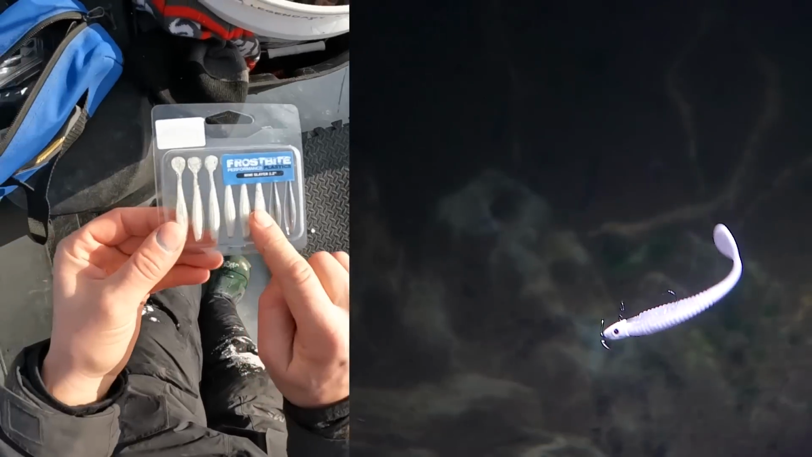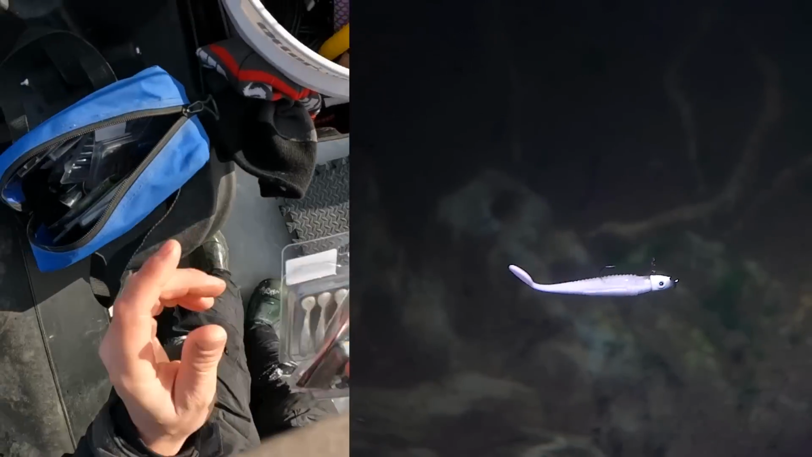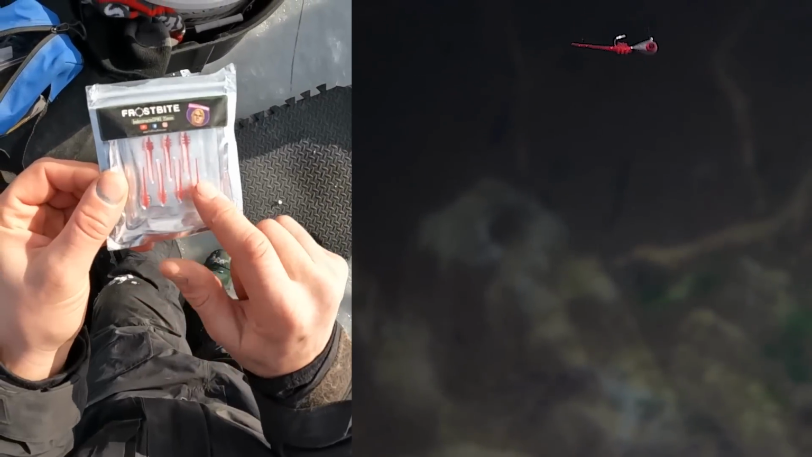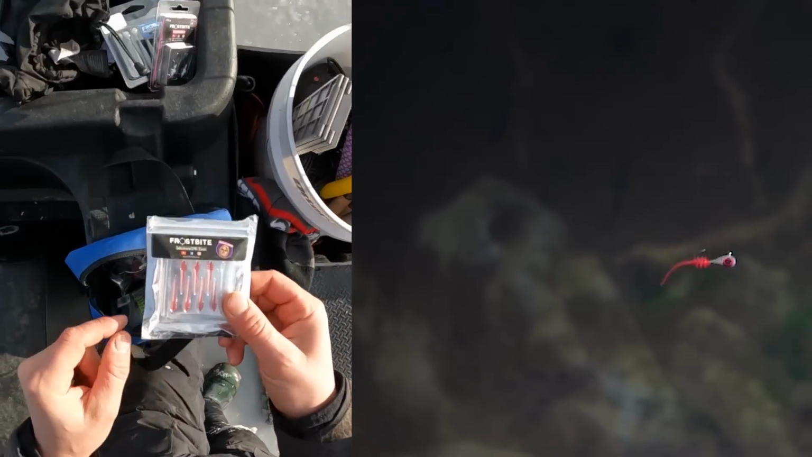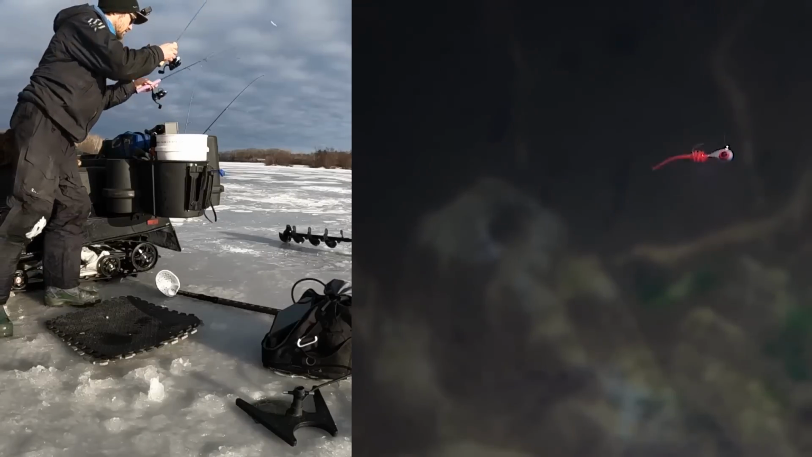I'm gonna start with a big option like this on a little jig for one presentation, and then on the other one, just a little bug imitation. This is a little Indestructo spike from Frostbite. I'm gonna put that on a 5mm tungsten jig. So I got the 1-2 punch of a little buggy thing and a minnow. And that should be all it takes.